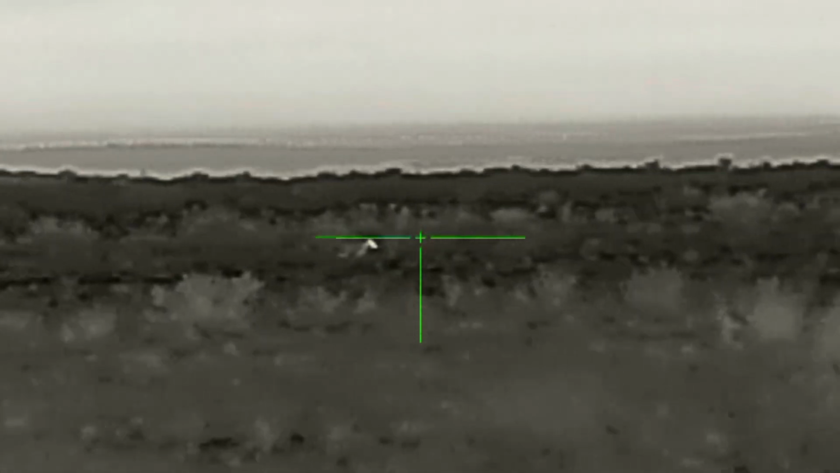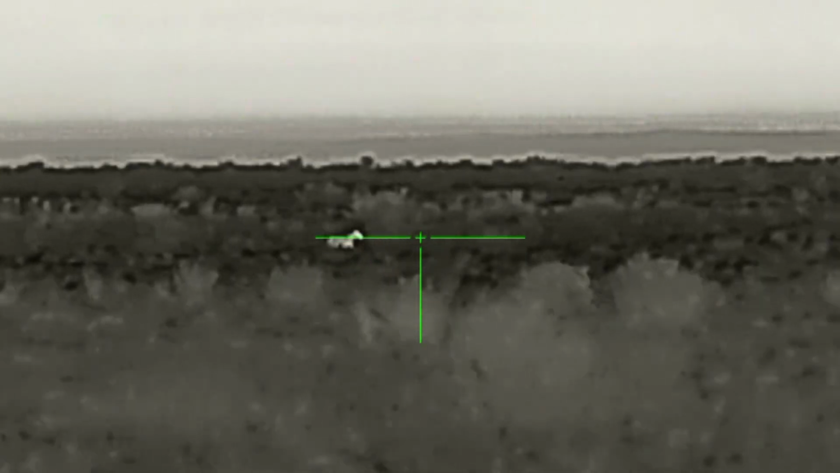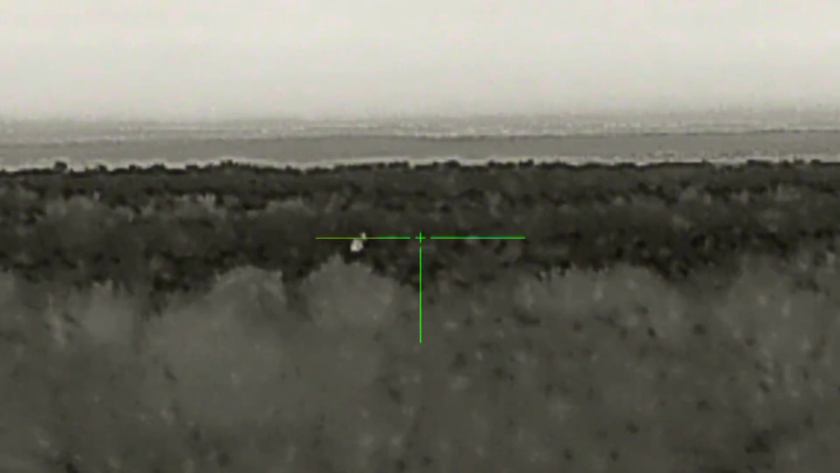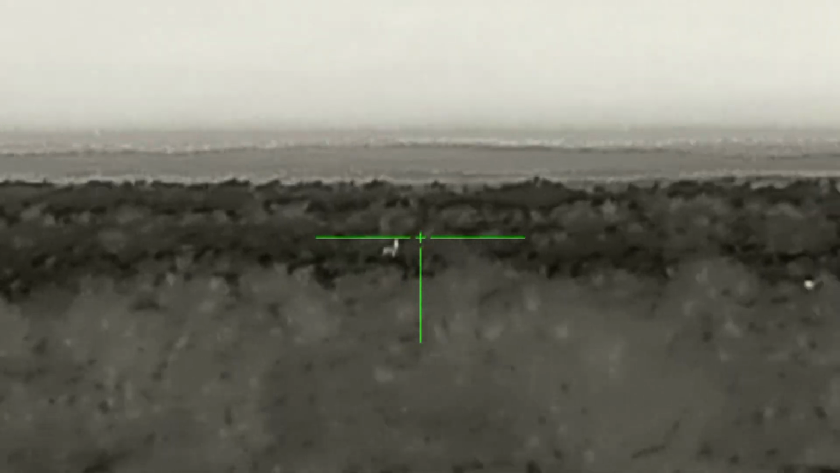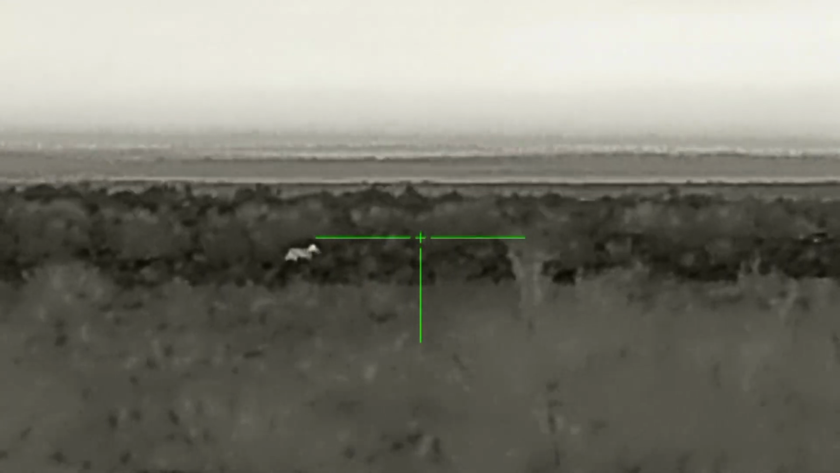Although most coyotes this time of year are actively mating and denning up, there are a few coyotes that are still out hunting, and some are hungry. So you just have to be patient and keep trying. Eventually it seems like there's always one hungry coyote, and that's what seemed to happen on this next stand.